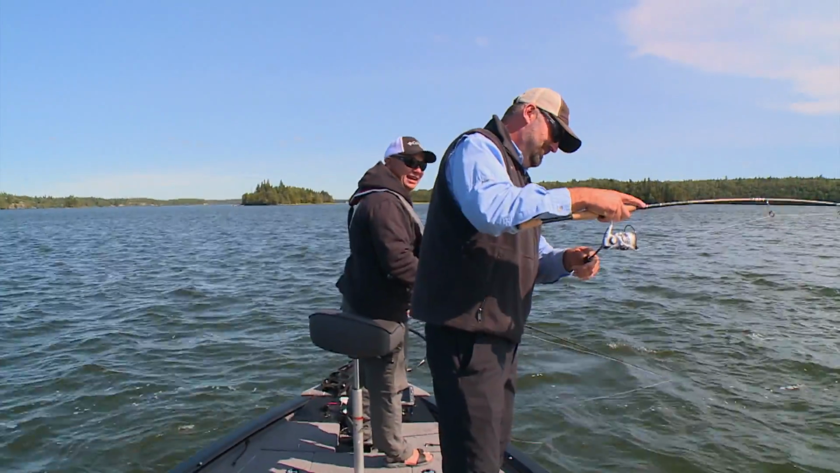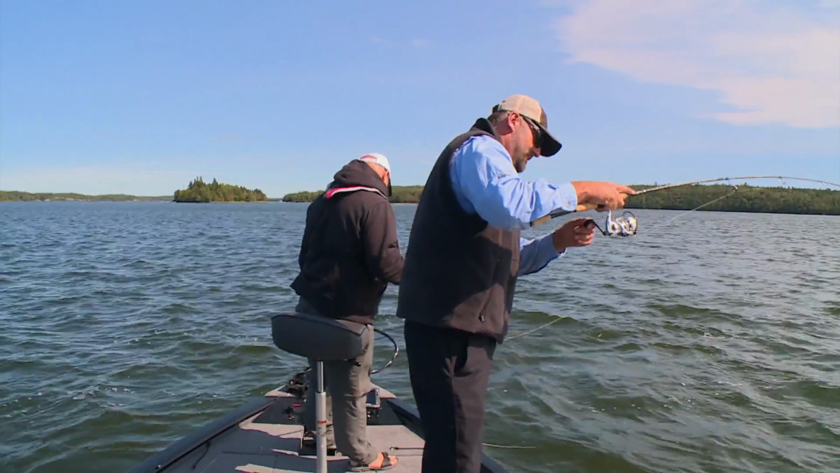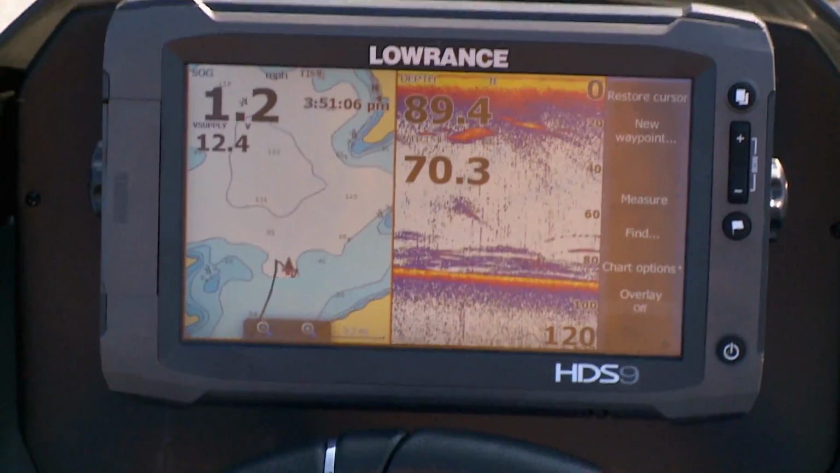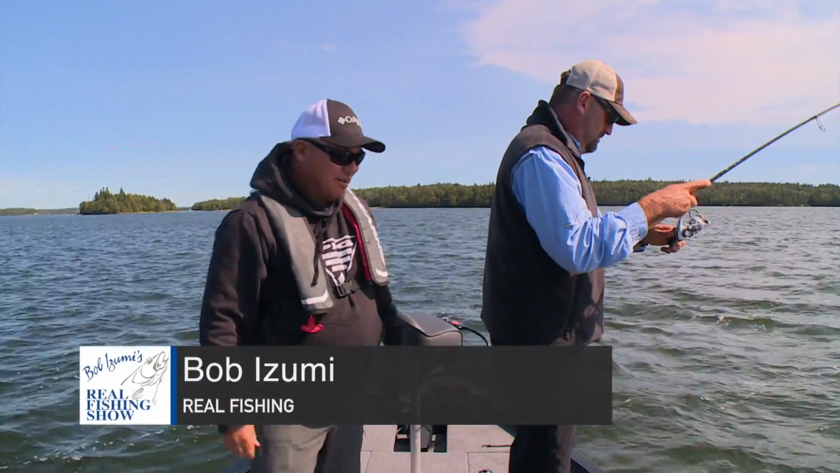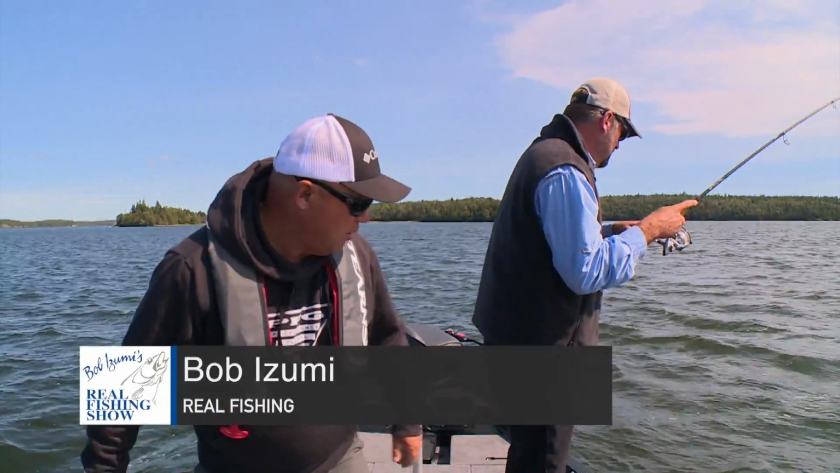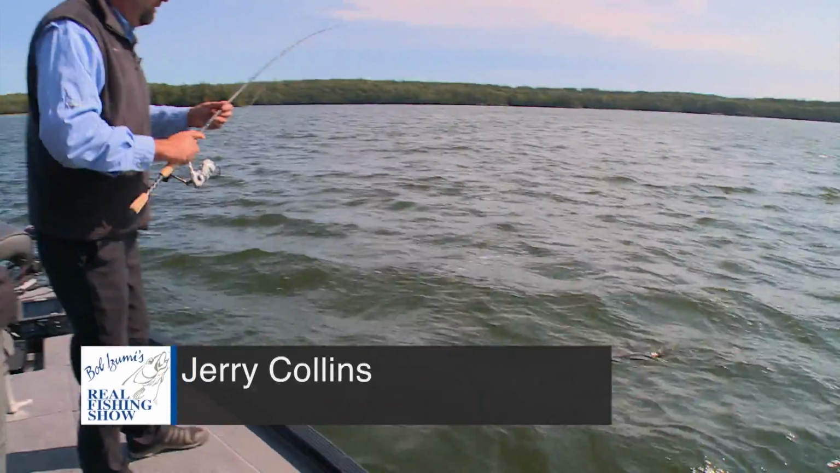All righty. Yeah, just dropped it down. That one about 30 feet. No way. So this one wasn't even near the bottom? No. All right. Well, hey, folks, we're up here at Lake of the Woods. It's our last day of a 3-day trip. Oh, wow, you got that up quick. And I got... It's only about 30 feet.